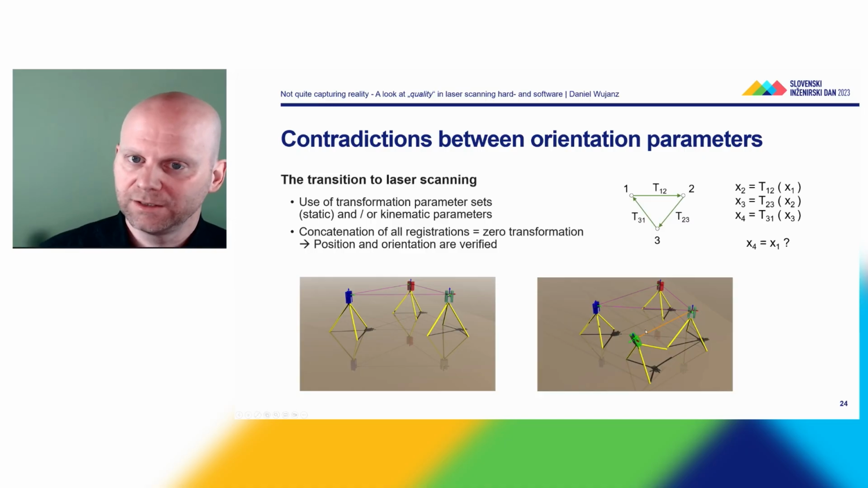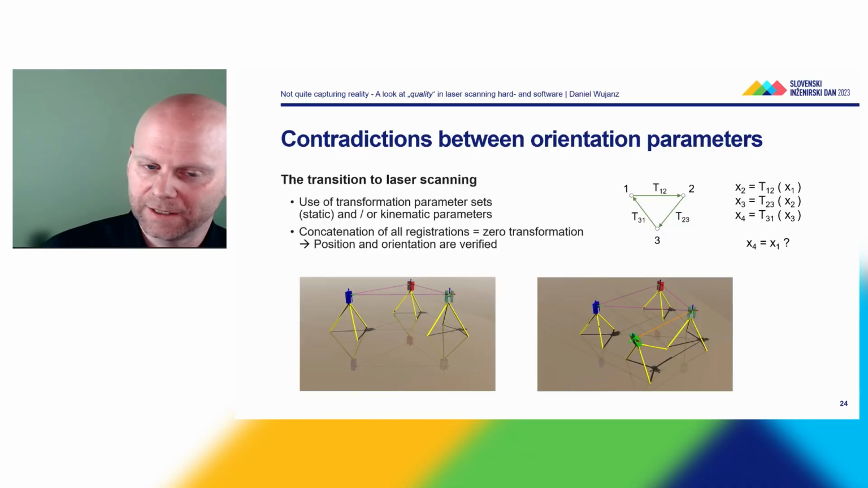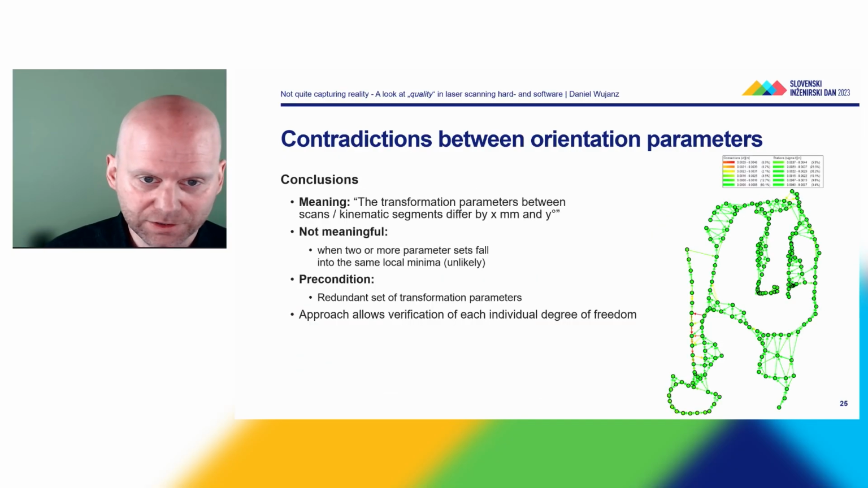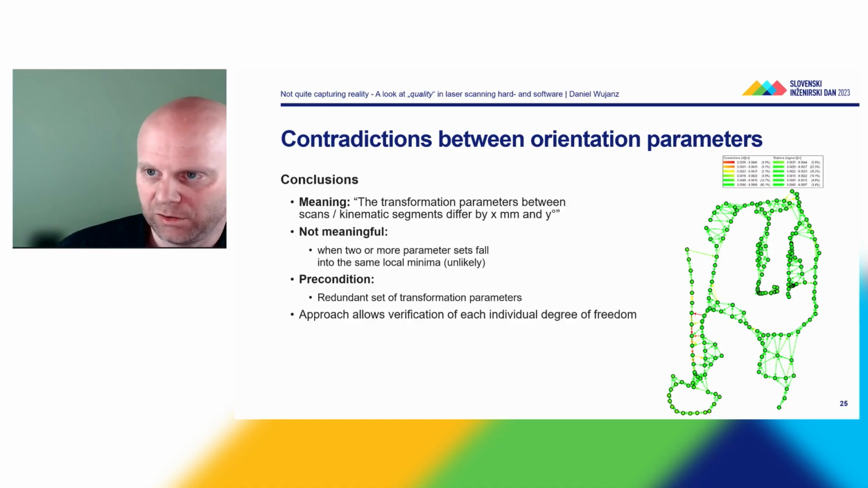So again, the good news about this strategy is that you can find a lot smaller contradictions compared to point cloud strategies, and of course, it is not as error prone as we've seen. So the conclusion, the meaning behind this strategy, is that the transformation parameters between scans or kinematic segments differ by x millimeters or y degrees. It is not meaningful when 2 or more parameter sets fall into a false solution. This effect is very unlikely, but still I want to mention it for the sake of completeness.